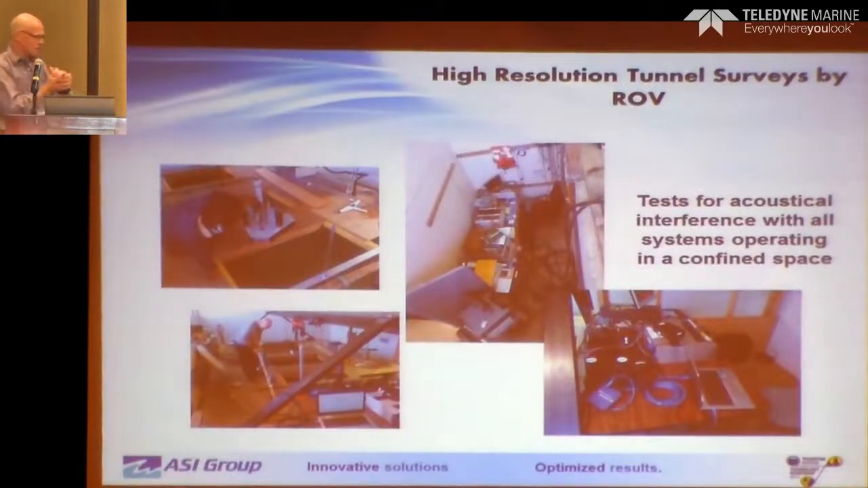When we initially talked to Reson, they said, yeah, we've done dual heads before. And we said, we want 3. And they said, are you nuts? Same with BlueView. We said, we want 3, all in the same machine. They said, really? So what we did is we went to the Reson's facility and got all the sensors together.